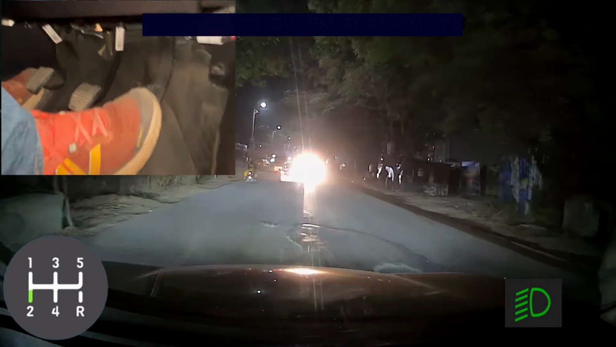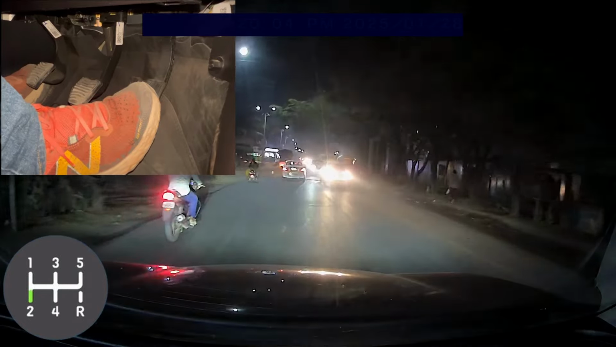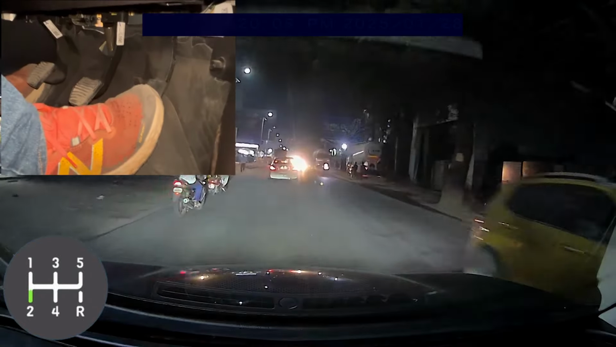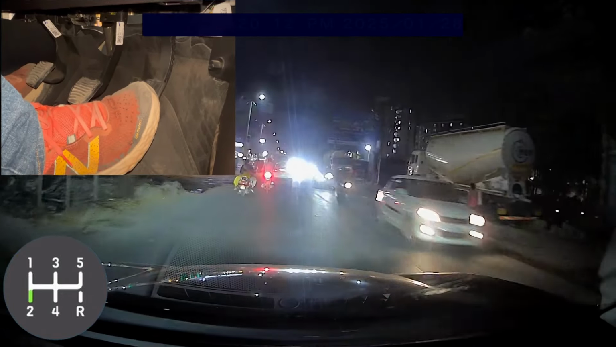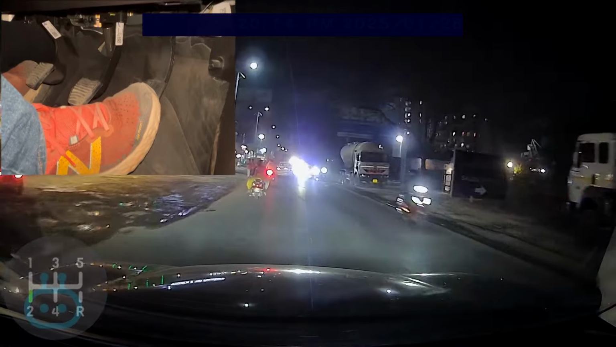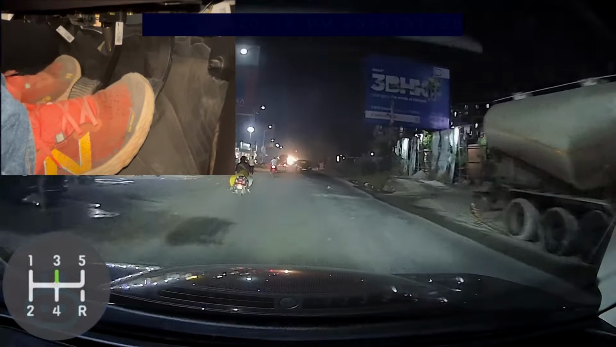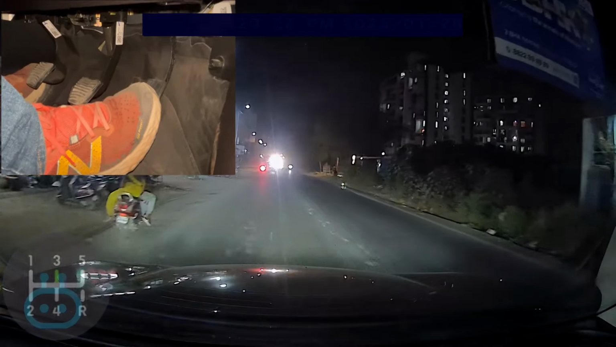Now as we are already in the second gear, car speed is 20 to 25, RPMs are only around 1500. There is no need to downshift further, but I can just manage with a little bit of slowdown so that my passengers will not feel the bump, and we can continue very gently. Now can we upshift? Yes, we can upshift to the third gear. Now we are in the third gear, continue.